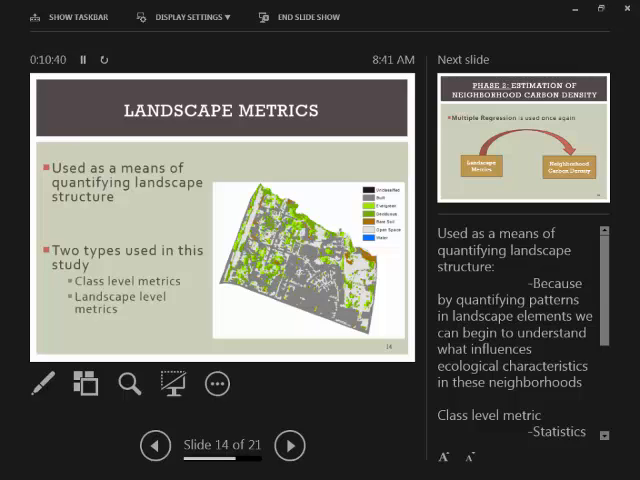And once again, it's a set of statistics, but the 2 main types of landscape metrics that we use within this study are a class level metric, which is based on each of the individual classes within the neighborhood. So there's a set of landscape metrics for each of the classes seen here for built, evergreen, deciduous, etc. And then there's a set of landscape metrics, which is a set of statistics based on the neighborhood as a whole.